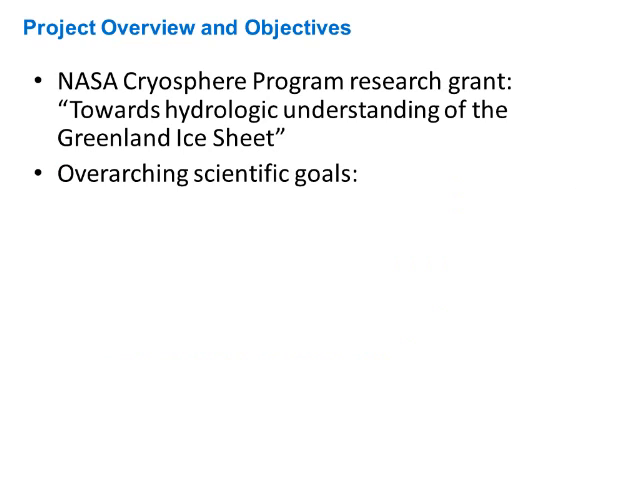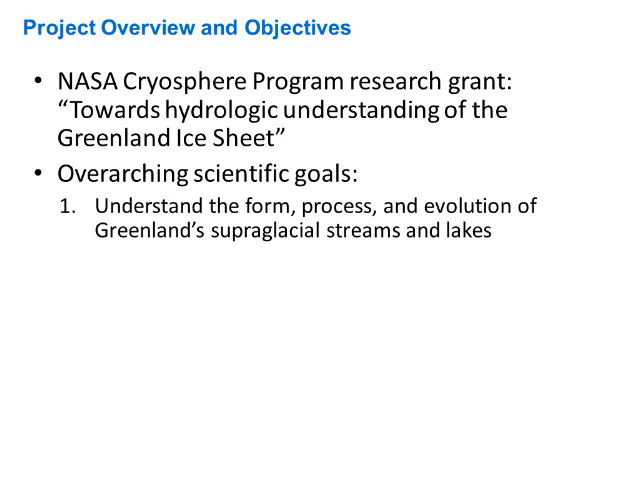So again, just to give you an overview of the project and the objectives. As I mentioned earlier, this is a NASA-funded cryosphere project, and it's really seeking to achieve three main goals. First is to understand the form and the process and the evolution of superglacial bodies of water, whether they're moving or not, so either lakes or streams.